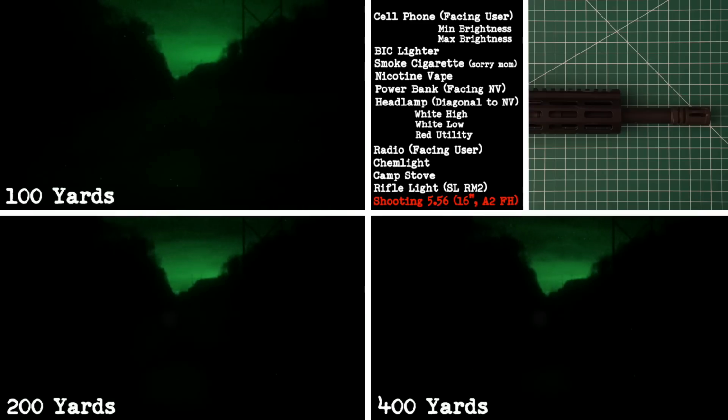Last up, 5.56 rounds fired from a 16-inch barrel with an A2 birdcage. This is not a suppressed rifle, and yet the muzzle signature was brief and fairly mild. I wish I had a shorter barrel or pistol length gun to compare here. That might have been spicier. Still, this highlights something worth noting. In a chaotic, high-stress environment, brief flashes like this could be easy to miss, especially if you're already disoriented. Certainly not invisible, but it's more subtle than most people would expect.